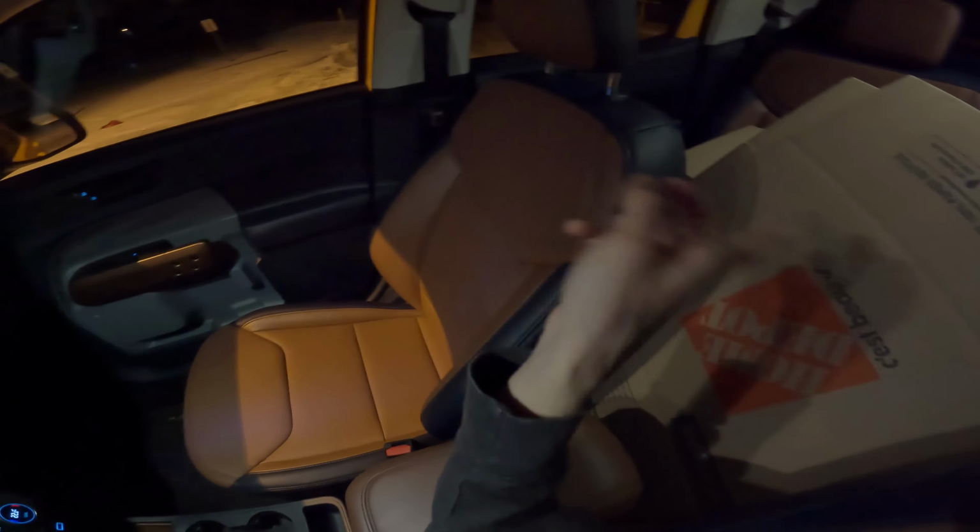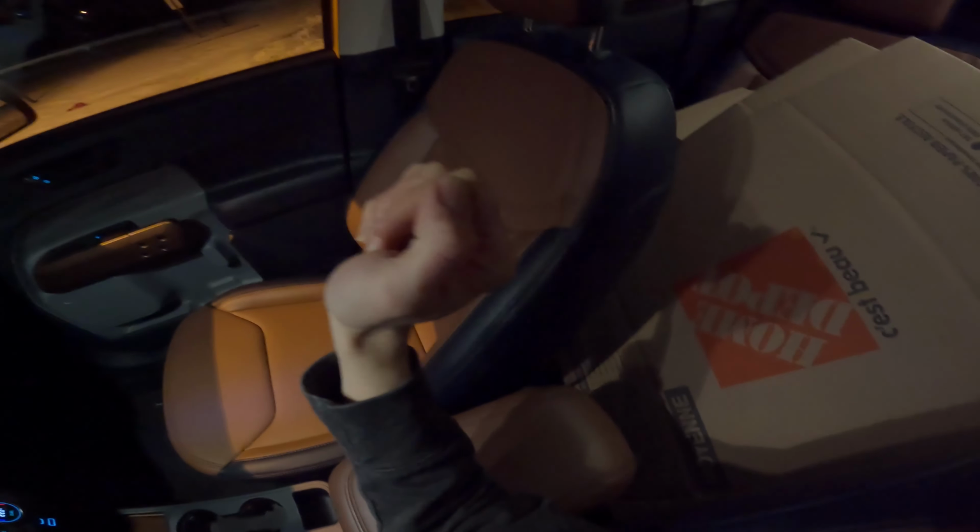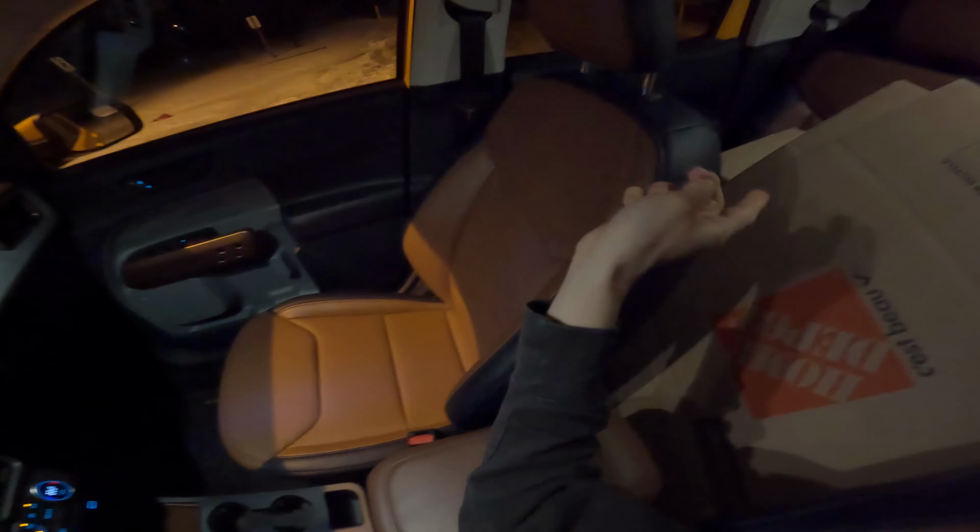Excuse those Home Depot boxes. I'm moving in the next few days, and I had to get these. I couldn't store them anywhere else right now.